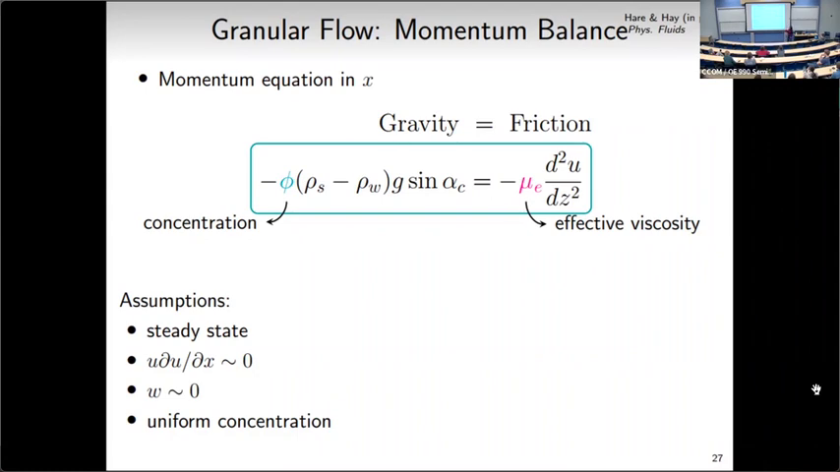That means the momentum equation reduces to two terms: gravity balanced by a friction term. The gravity term depends on the angle of the chute, the density difference between the sand and the water, but importantly, on the concentration of the moving layer.